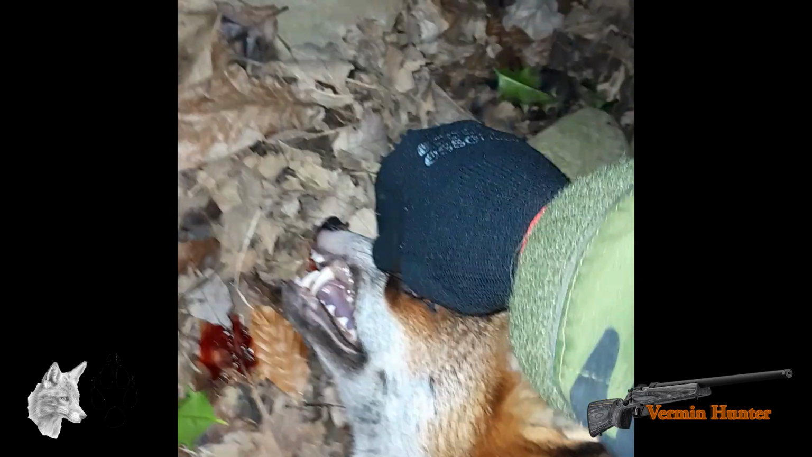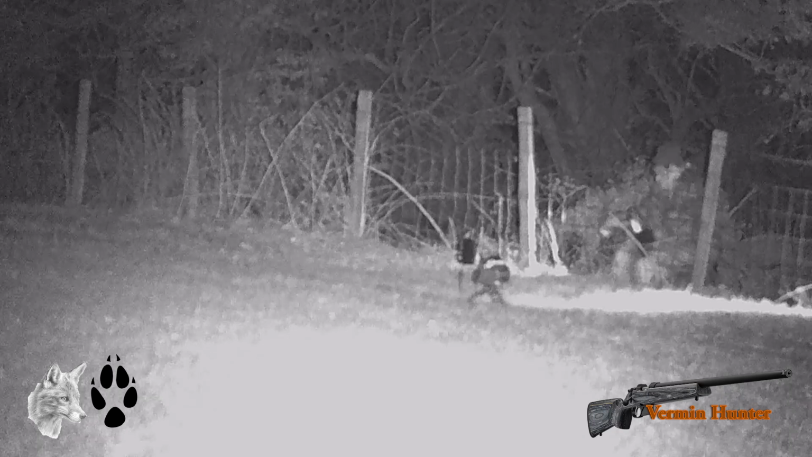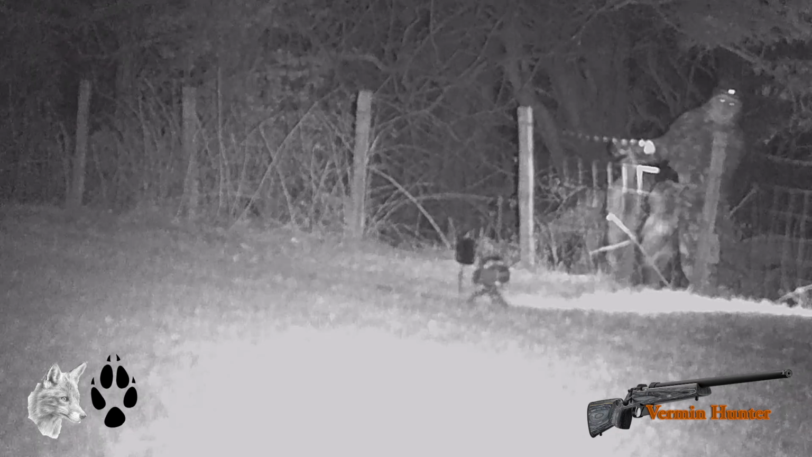Recover the fox and bring it back. A very big dog fox. This to date is probably the biggest dog fox I've shot. He's really big, in good condition, good pelt on him, good tail, obviously good eating up on this particular part of the farm. So a good successful night out again.